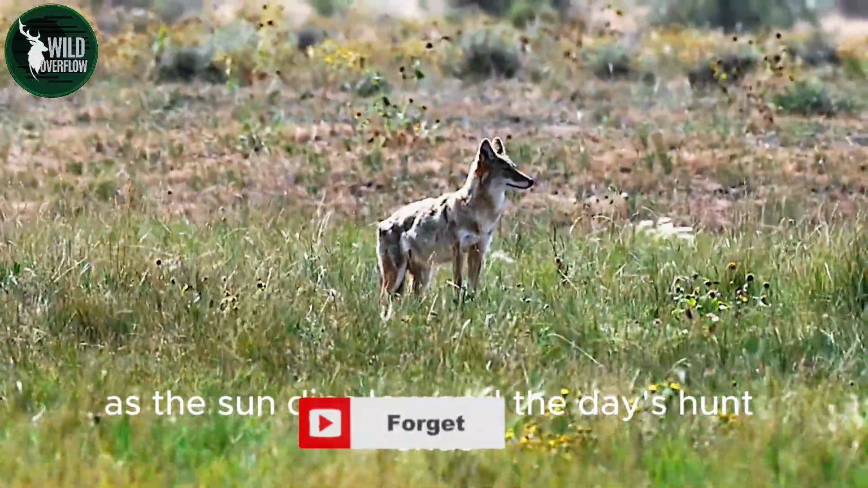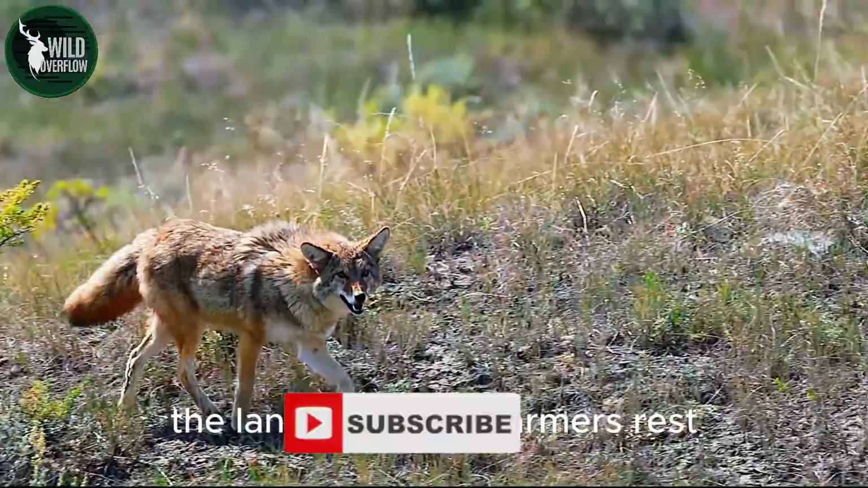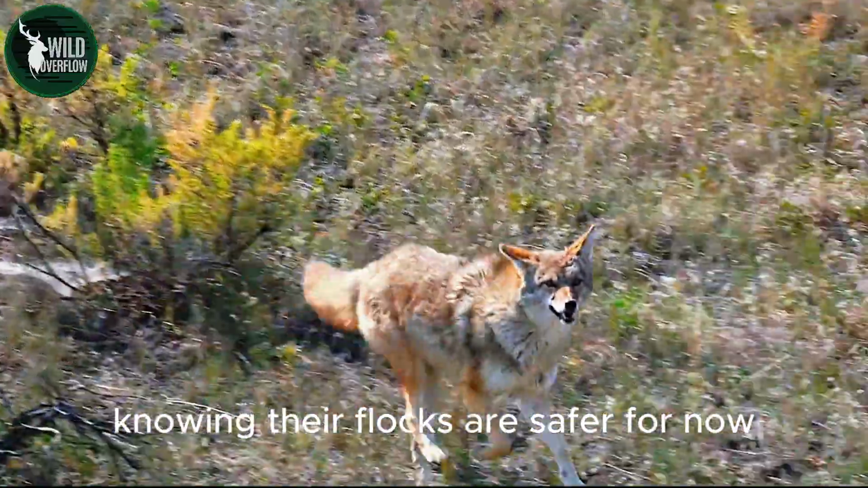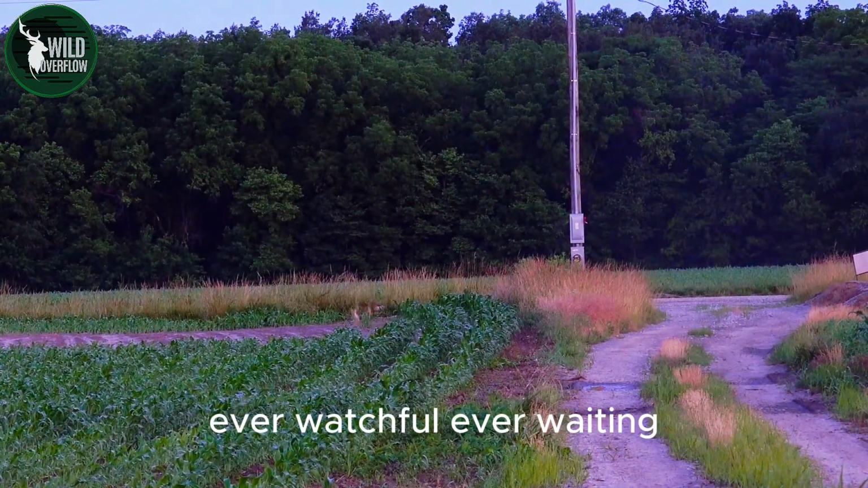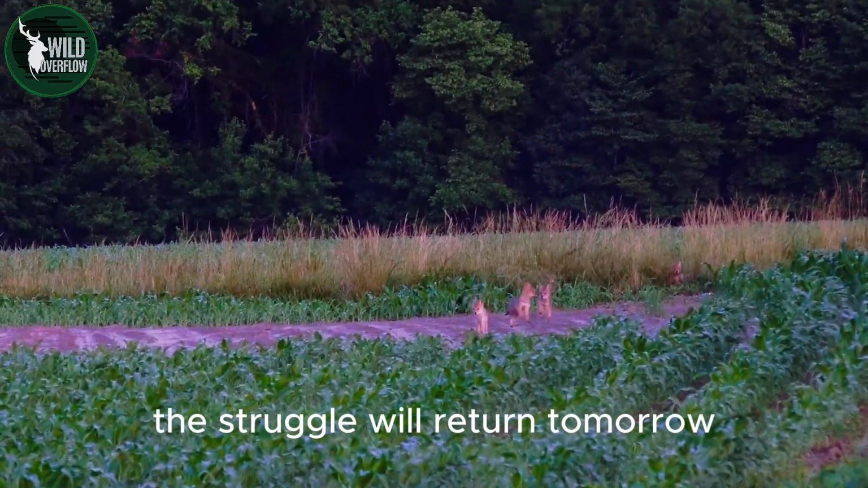As the sun dips low and the day's hunt ends, the land falls quiet. Farmers rest, knowing their flocks are safer, for now. Coyotes, somewhere in the distance, regroup and move again, ever watchful, ever waiting. The struggle will return tomorrow.